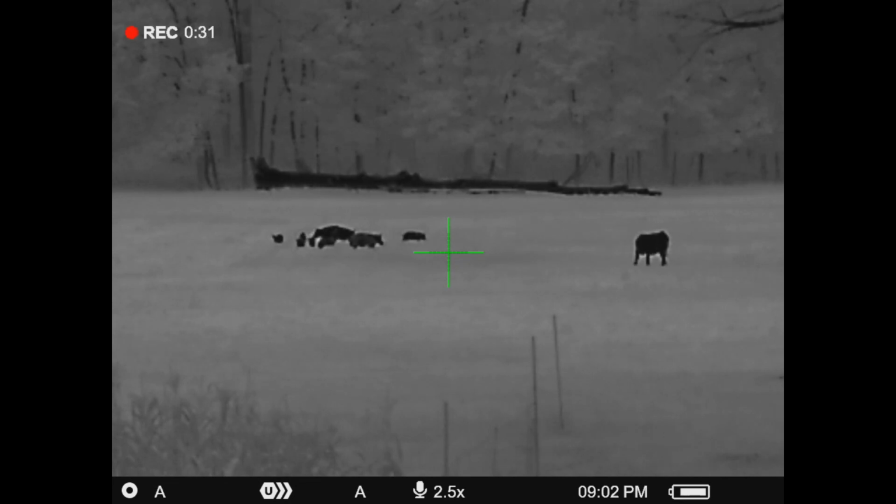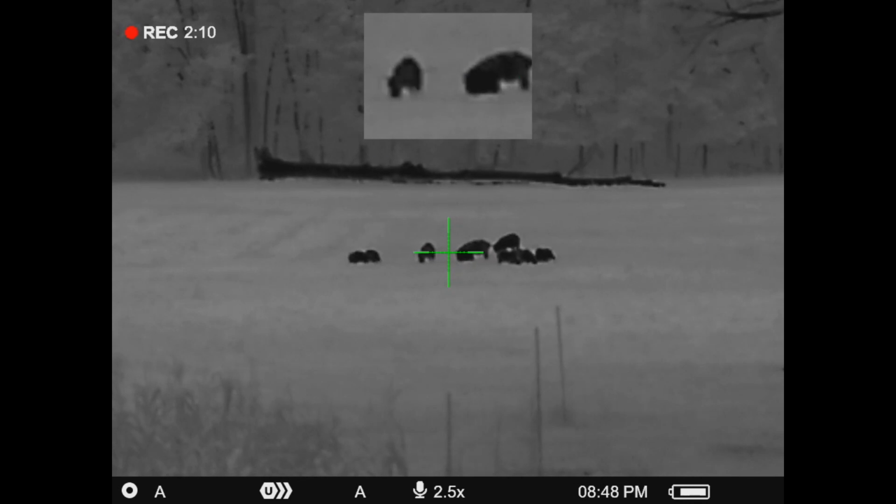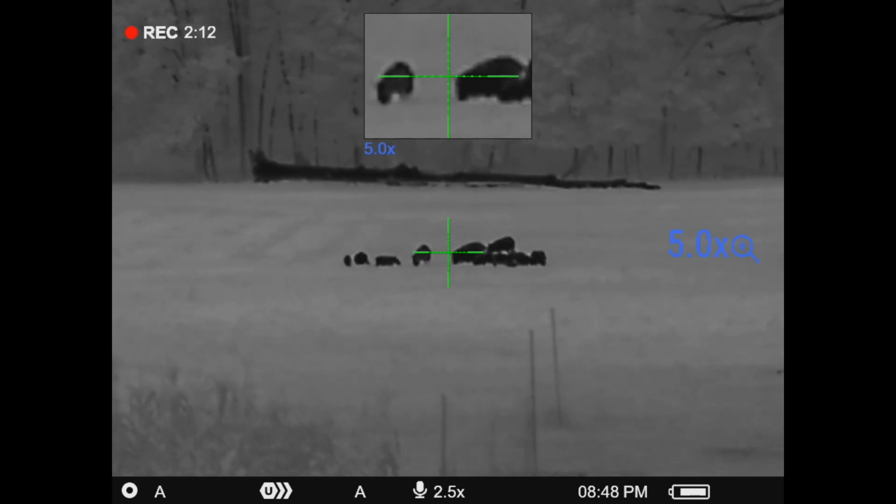I would say conservatively it could be 250 yards. It probably is going to be a little bit more than that, depending on what you're trying to look at. If you're trying to ID hogs or a bigger animal, a deer or whatever, it's going to be further than that. Coyotes are a little bit more tricky, depending on where you're hunting and if it's tall grass or whatnot. But that's going to be around 250 yards conservatively on the ID ranges.